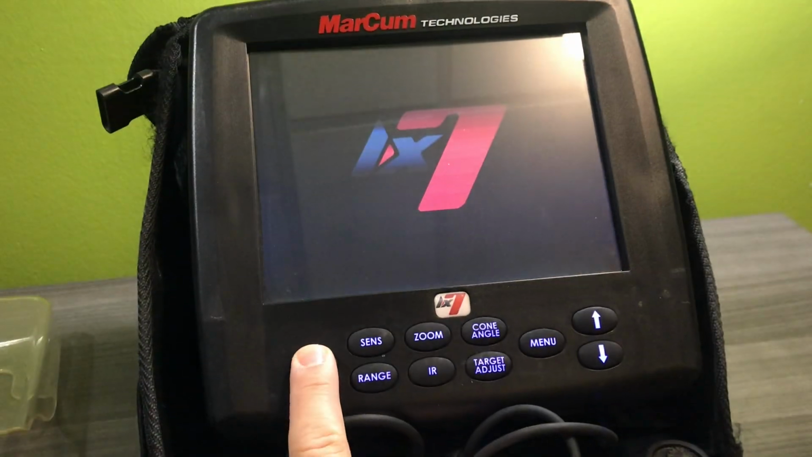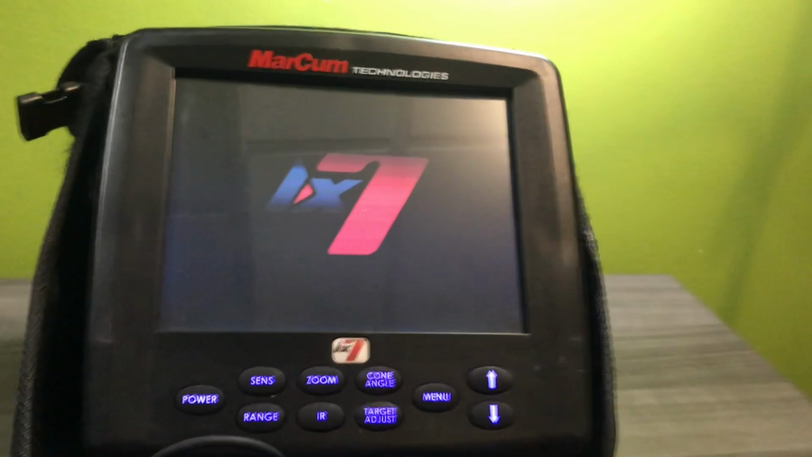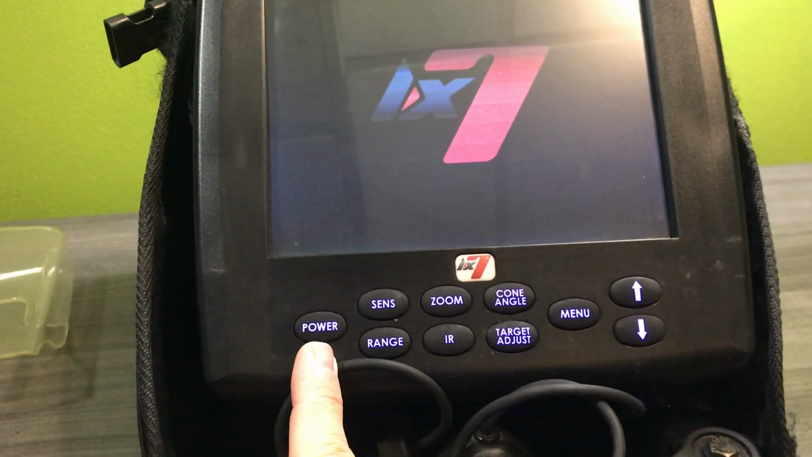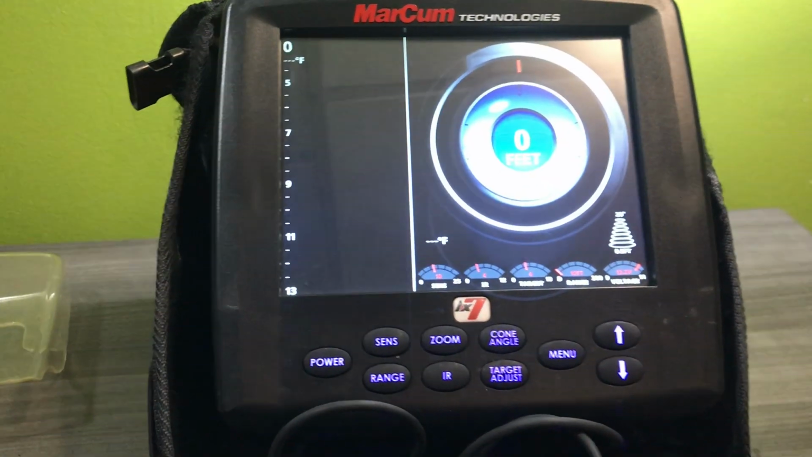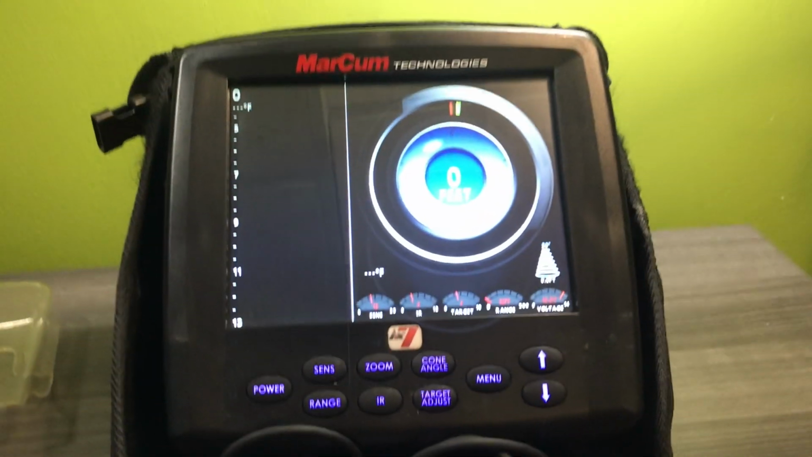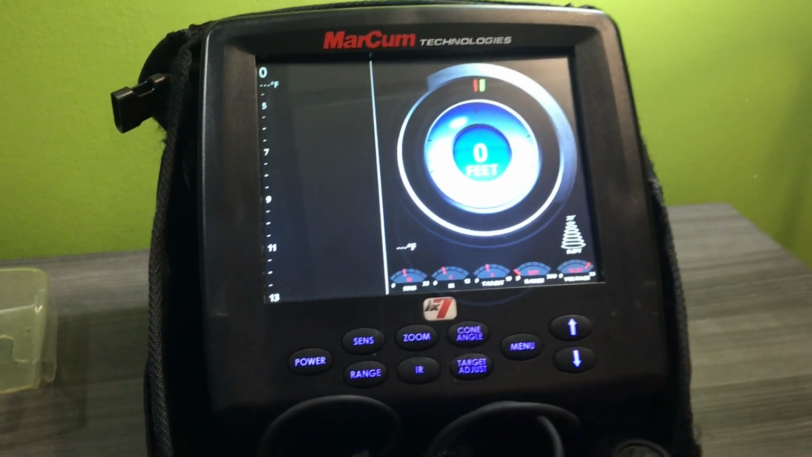Okay, so let's get started with this part here. Obviously, what I do here, you hold the power button down, it powers it up. This is a real simple thing. Most units do the same thing. What I'm going to do first here is show you guys what I've been using it for.